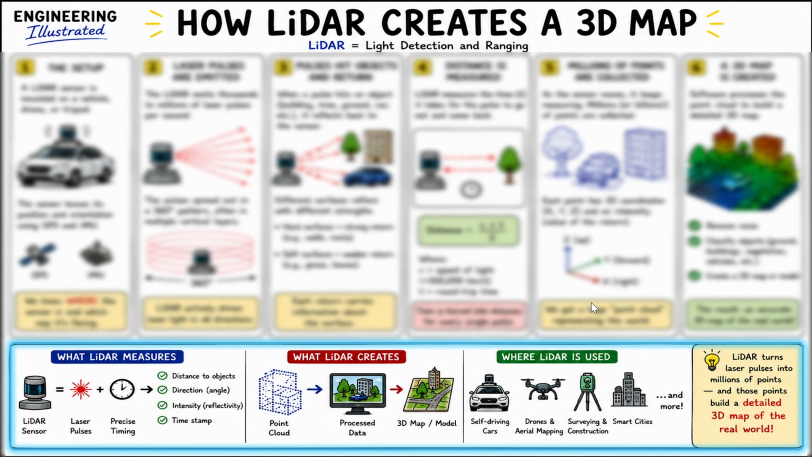And so, as we mentioned, where is this used? Self-driving cars use this technology, and they are constantly developing it. Drones and aerial mapping, as well as surveying. The essence of how LiDAR works all goes back to the laser pulses.